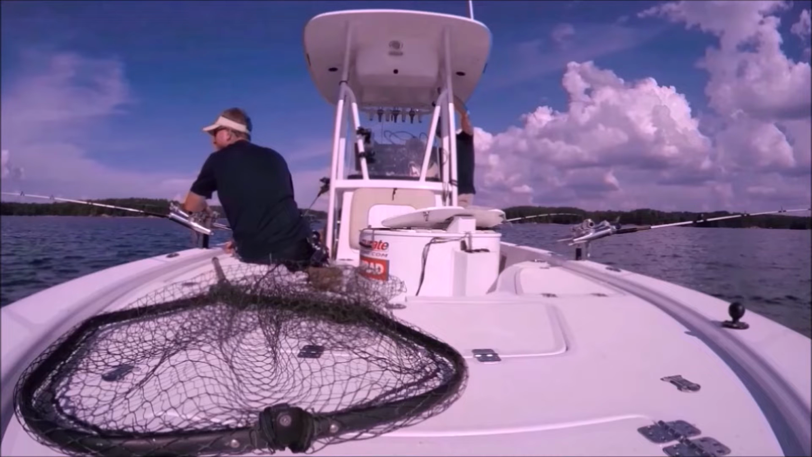What you're going to see here is a guy with a visor on. He's sitting down. That's Joey. Behind the helm is myself and my buddy Steve, Striper Steve Knight. So we're watching the screen. Steve tells Joey to drop his bait. He can see his bait go down to a mark, a nice arch.